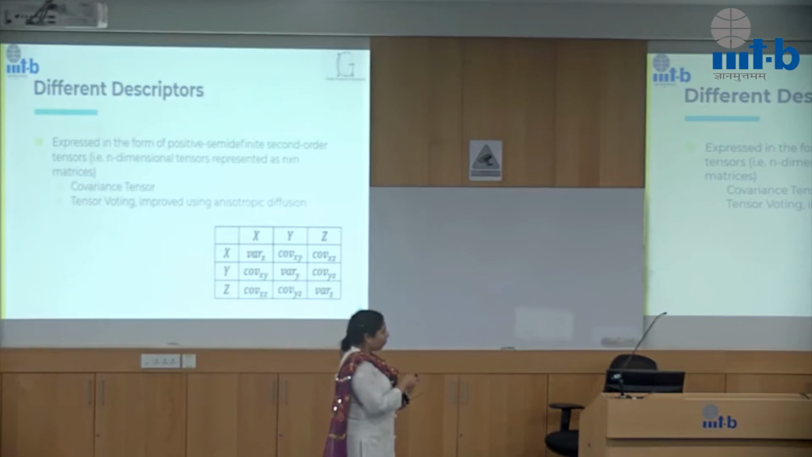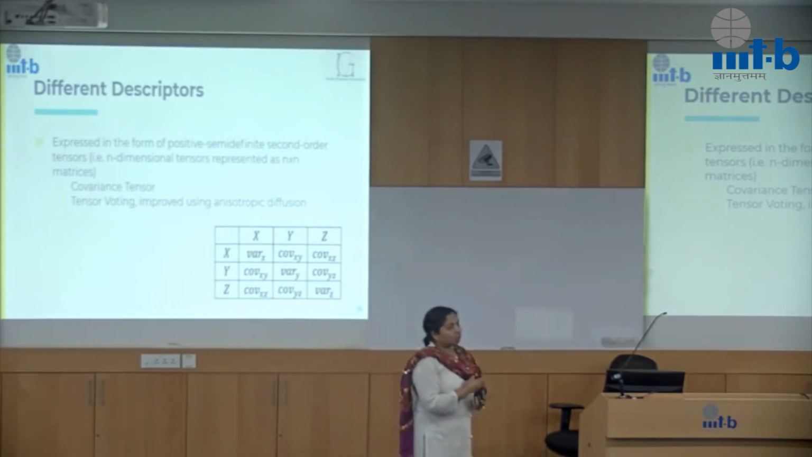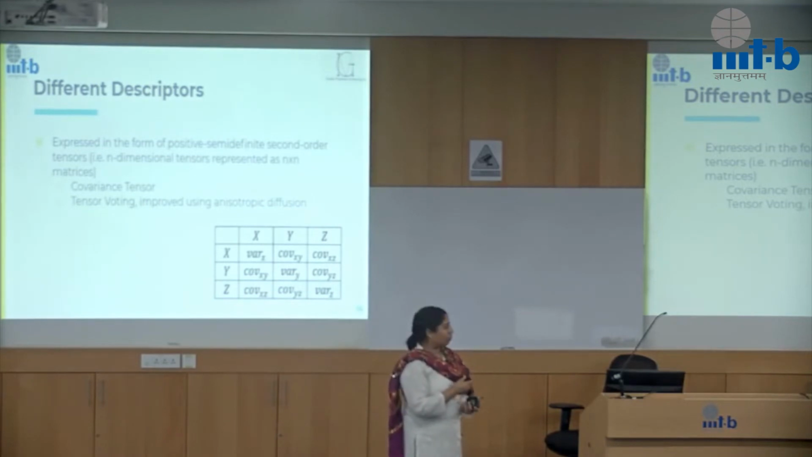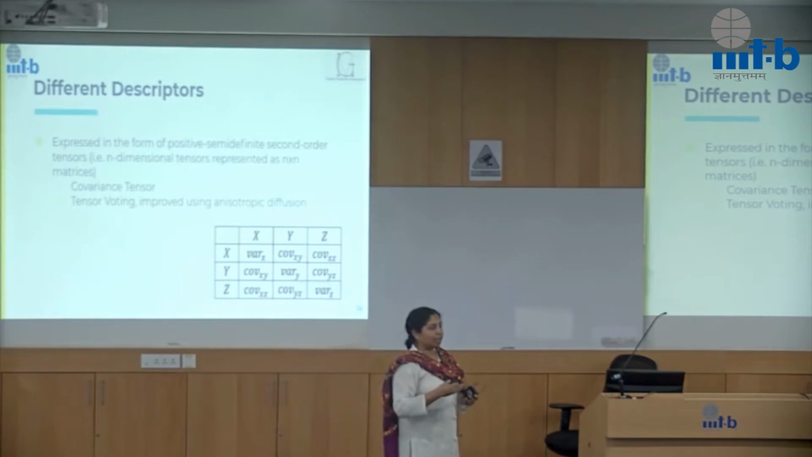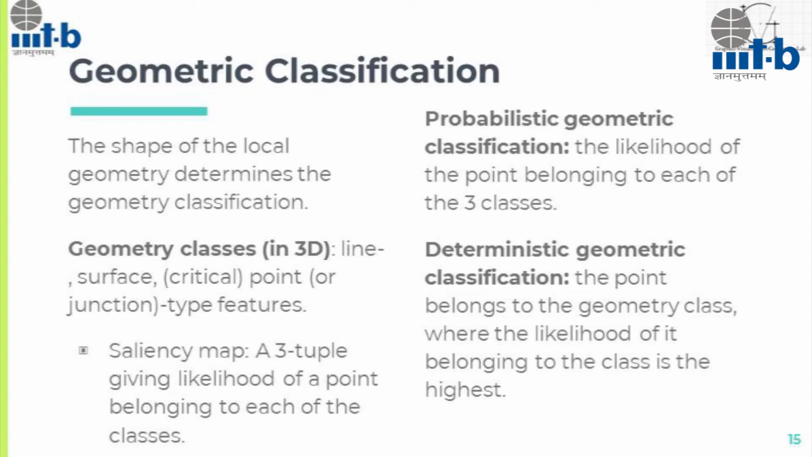The next one is something that our team proposed, which is using tensor voting. Tensor voting is used in computer vision for perceptual organization of points, lines, and other geometric structures. We quickly learned that just using tensor voting is not sufficient for the geometric descriptors that we are looking at. We needed to do another process which is called anisotropic diffusion. I won't get into details here. I'll just show you how they look different.